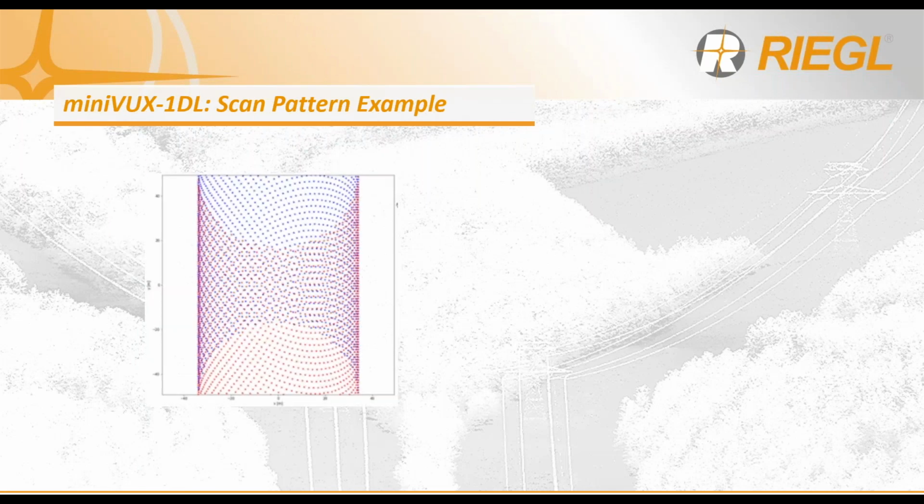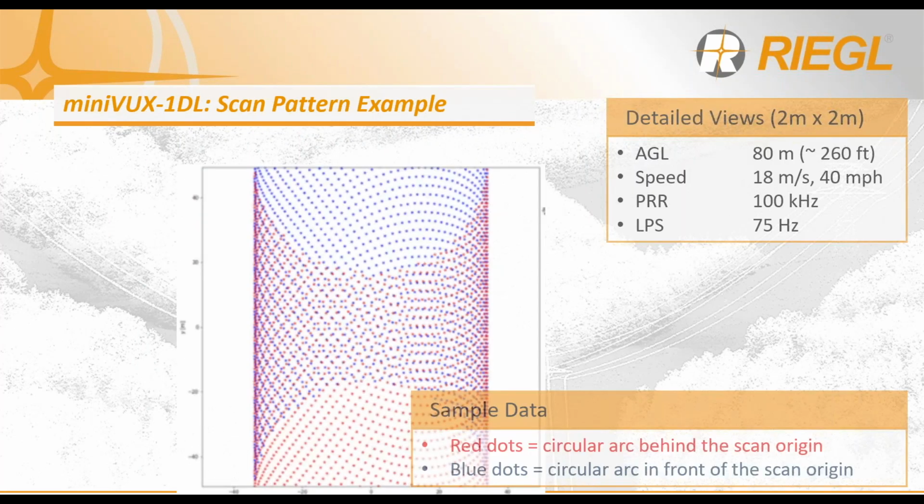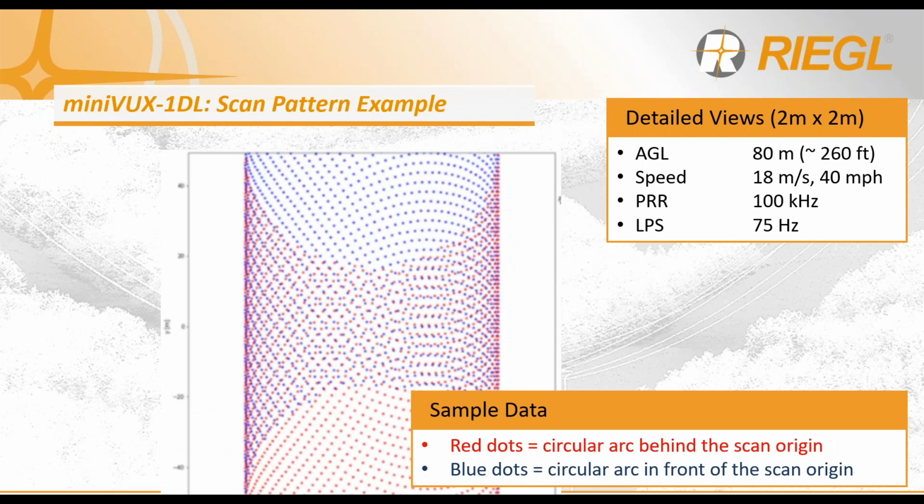A closer look into this example. If you're flying at 35 knots, which is about 40 miles an hour, so obviously we're looking at a fixed wing UAV example, flying at such speeds and operating at about 80 meters above ground.